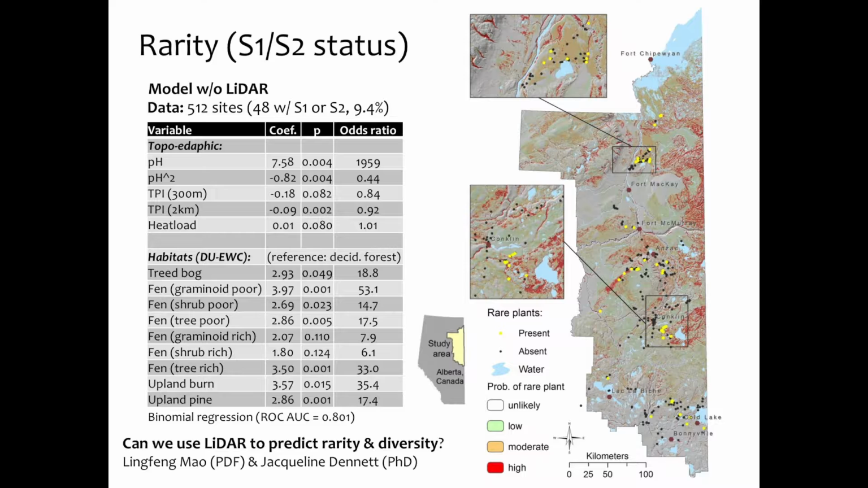First of all, the rarity, some of the models we first derived, this does not include Lidar data, so I should preface this, but this includes kind of traditional other geospatial data sets, other digital elevation model derived variables, topoedaphic factors basically, so soil pH, terrain position index, heat load, solar radiation type things, and some of that Ducks Unlimited enhanced wetland classification to try to say where are places more or less likely to encounter rare plants.